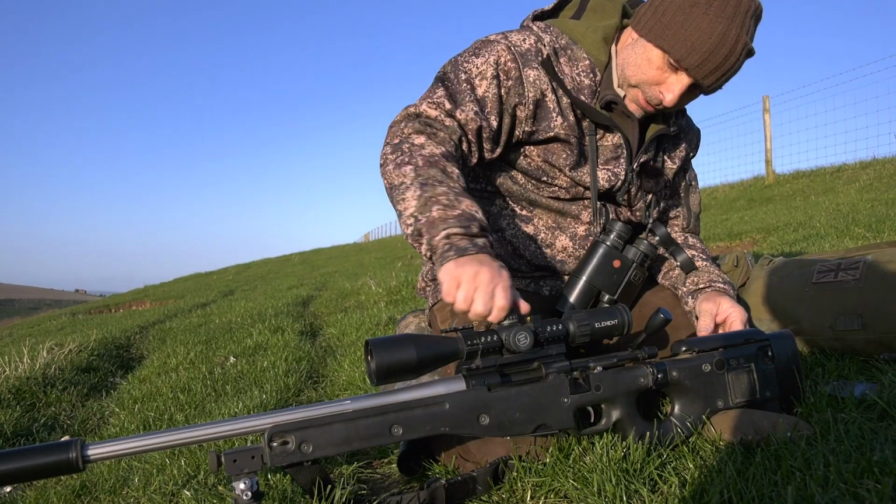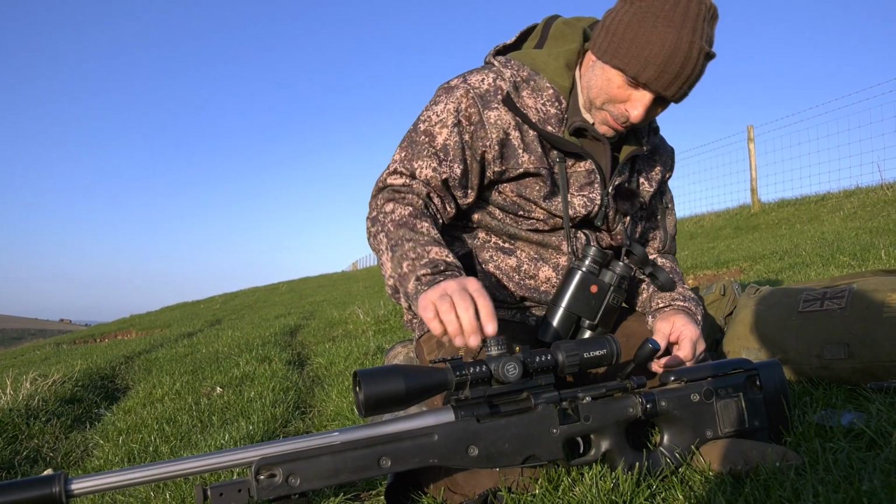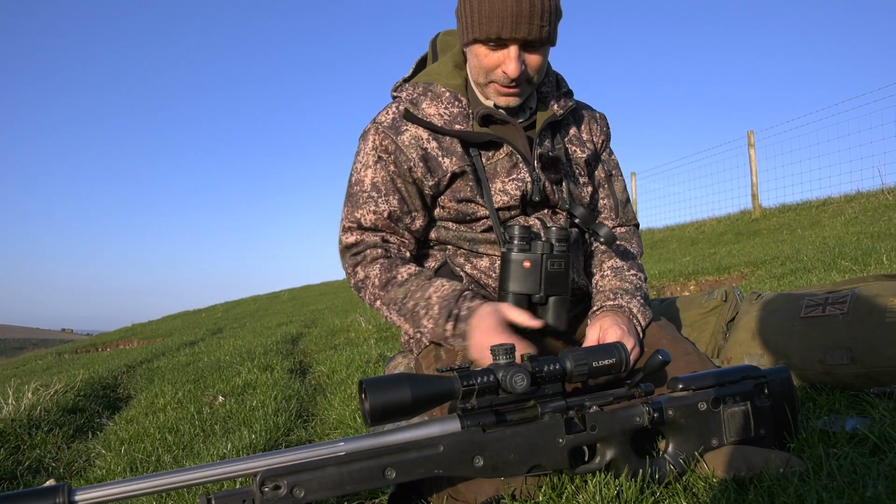Oh, I'm glad I checked that. That was already set for the last shot I took with this. So that could have put us off target a little bit if I hadn't noticed that. Cool.